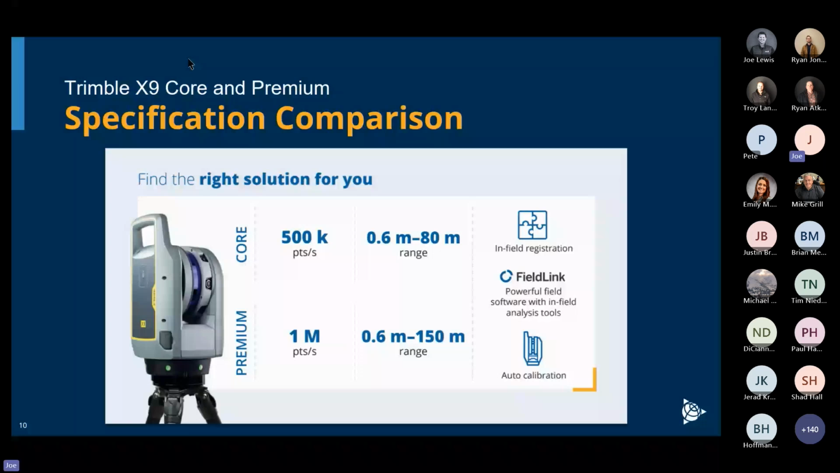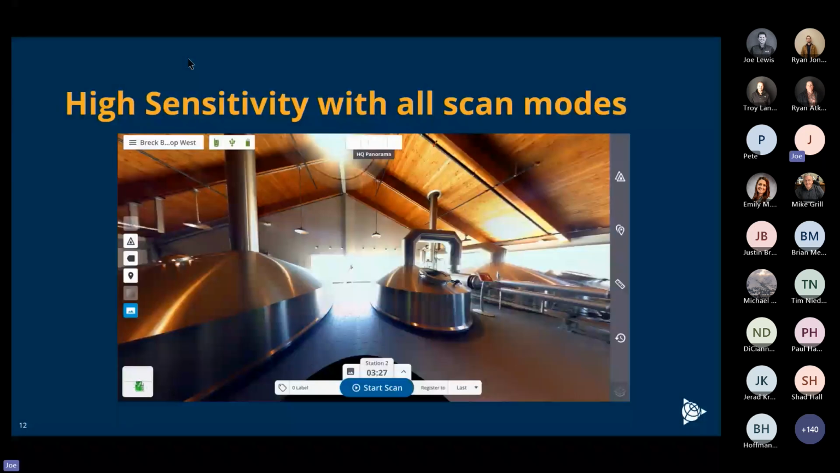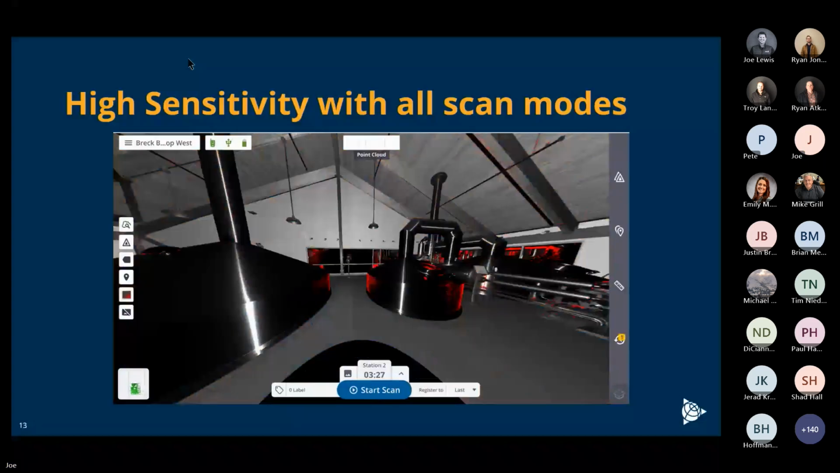The sensitivity is something that has always been an issue with scanning when you look at highly reflective surfaces, whether it be a stainless steel or a black shiny car, for example. This is a stainless steel that's in a brewery. It's curved. And on this slide, what you see in red is what we did not pick up. Everything else has points. So extremely good sensitivity on our scanners, being able to pick up lots of different things, not only outside in the field, but any interior plants or industrial facilities that you may work in.